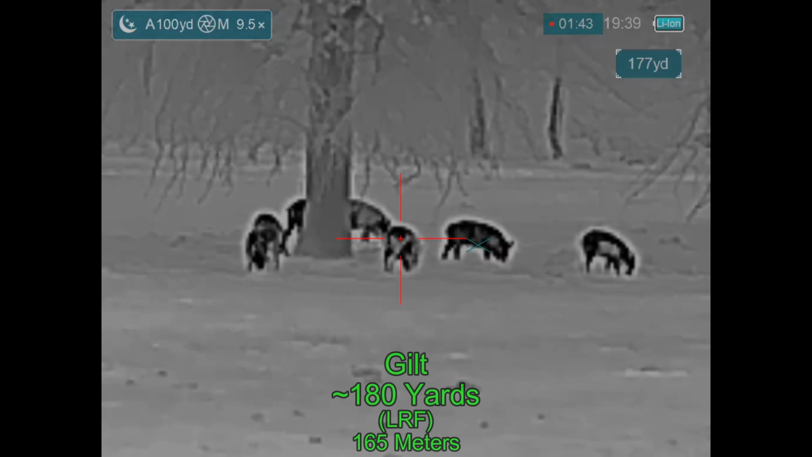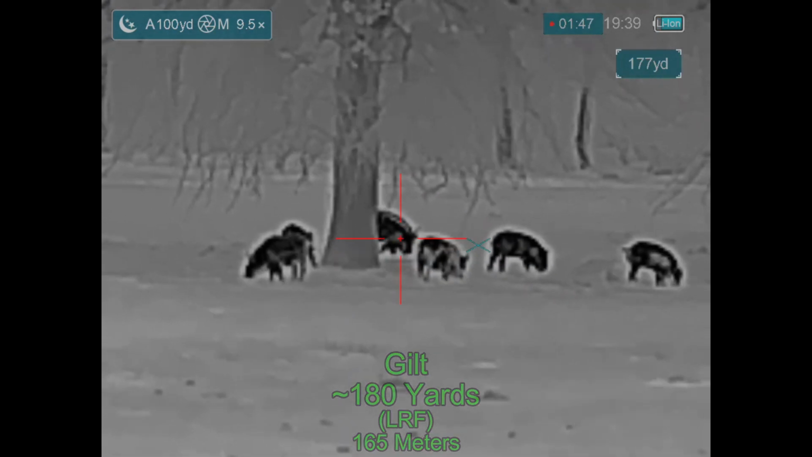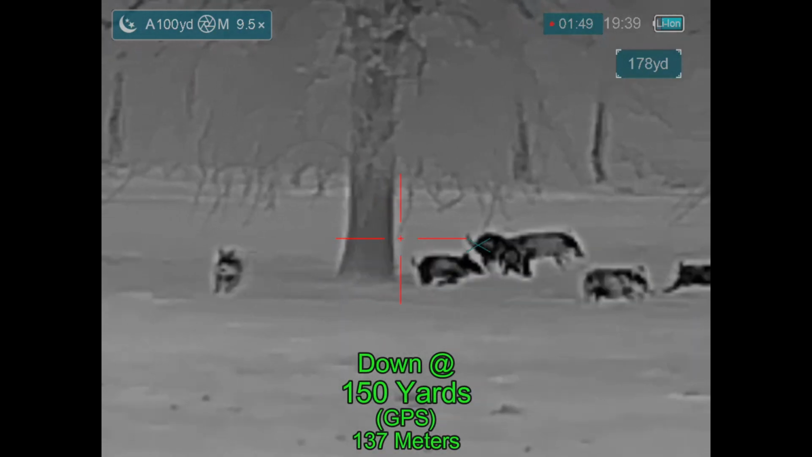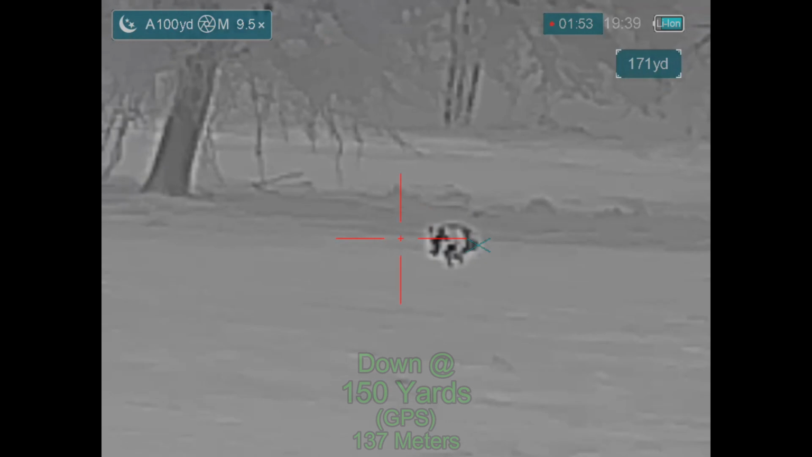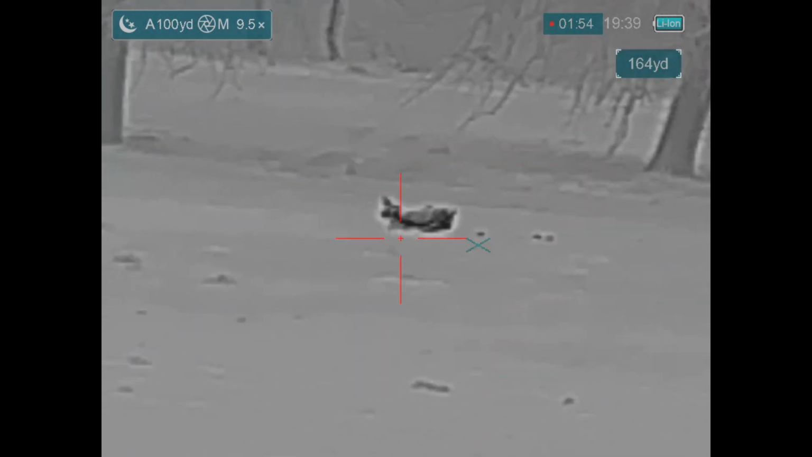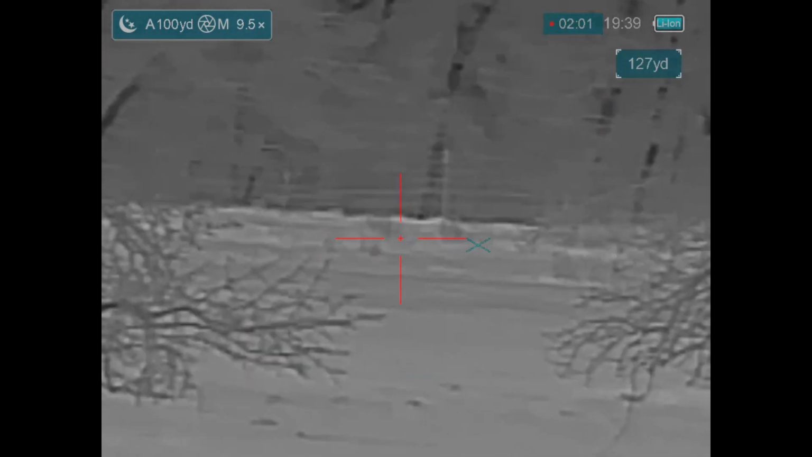And back in real time, try for a twofer right here. I only appeared to connect with the front hog. It takes off running. So I drop it right there. Get on the hand scanner, figure out where the other hogs are.